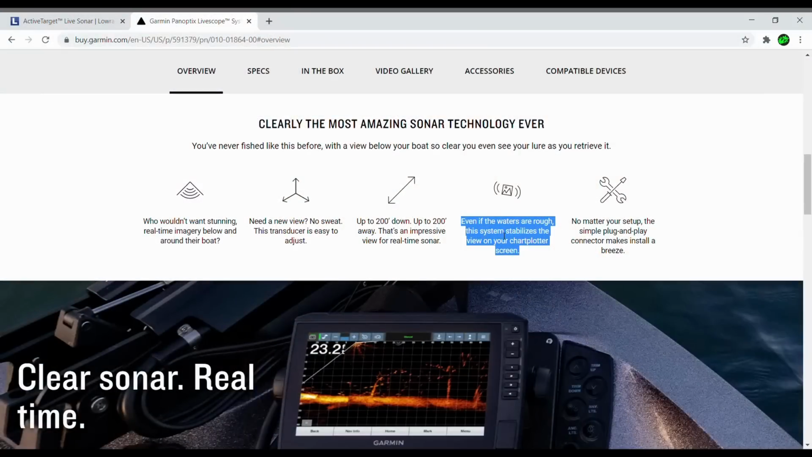I have highlighted here already, the system stabilizes the view on your chart plotter. Lowrance active targeting didn't talk about that. I'm not going to say that they don't have it at this point, but if they don't have it, it is a game changer. We did see that they had a direction on their transducer beam versus the boat. So it makes me think they have some type of system. Otherwise, I don't think they would have the high image quality that they showed us unless the water was completely still that day. I think they have something like that.